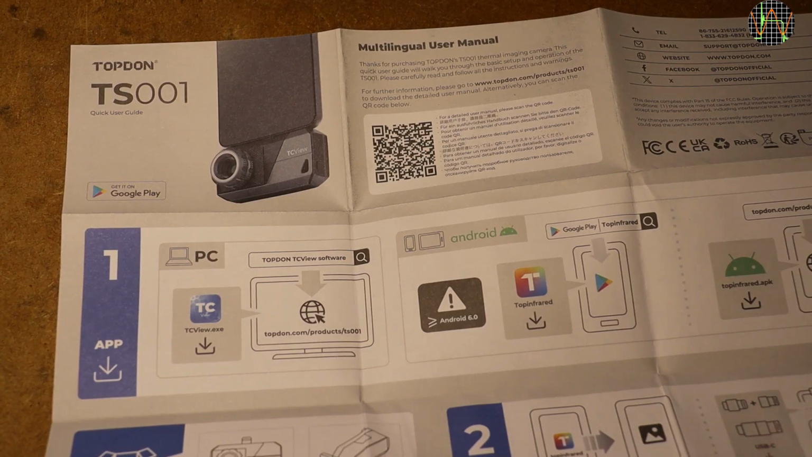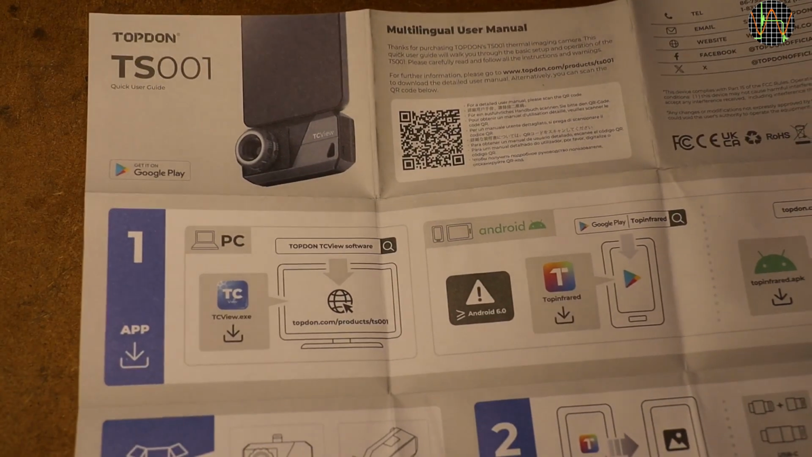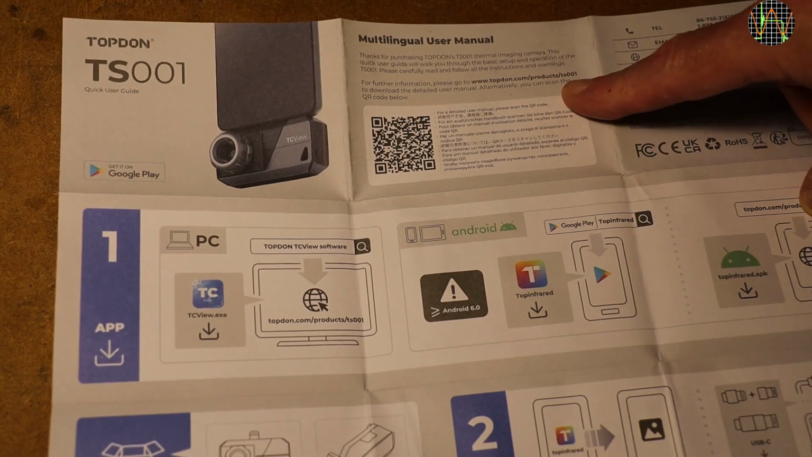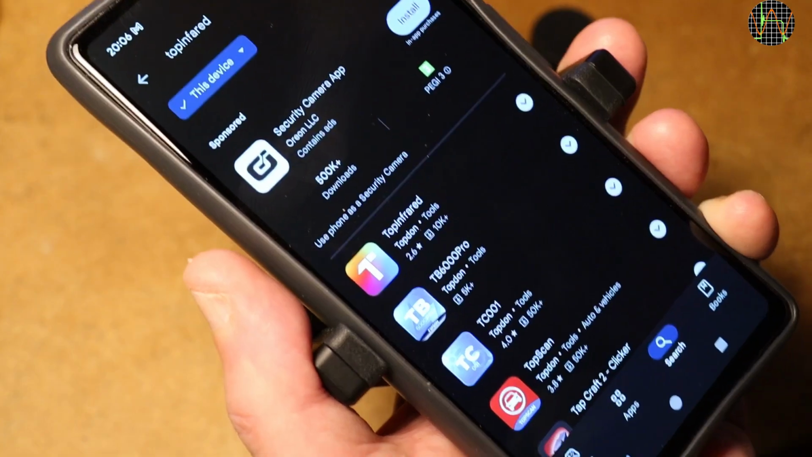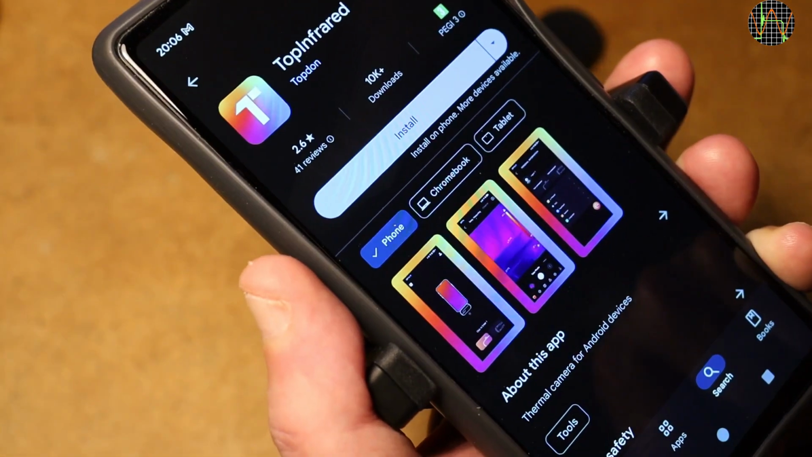Eager to learn what to do with a metal mount, I consulted the instructions. But that's just telling you how to get the app, which is for Android and Windows only. The big QR code promises a detailed multilingual user manual, but when going there, all you get is a PDF version of the same instruction sheet that came with the camera. I asked TOPDON and they sent me the manual, so it exists, but they have not yet put it up on their website.